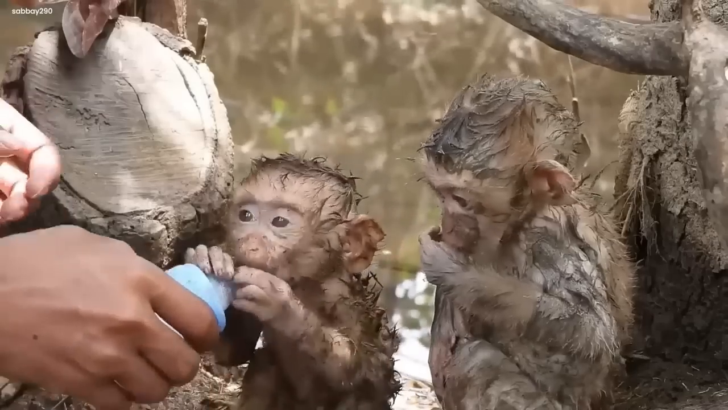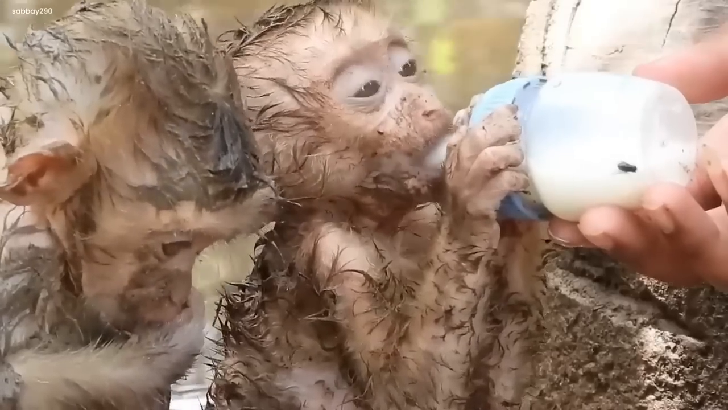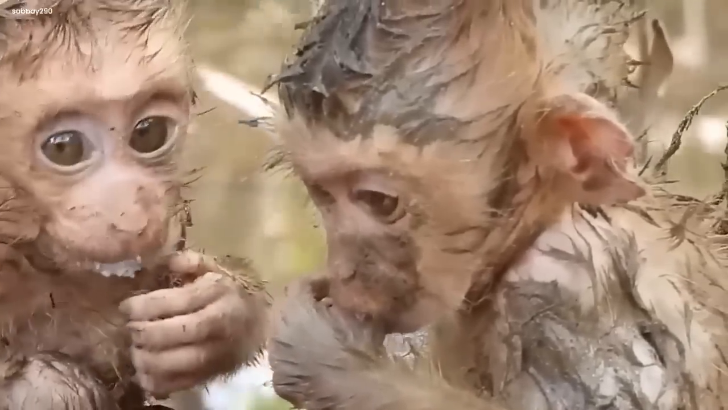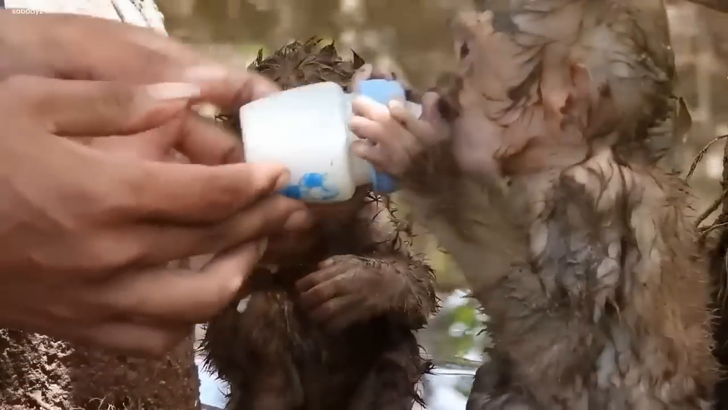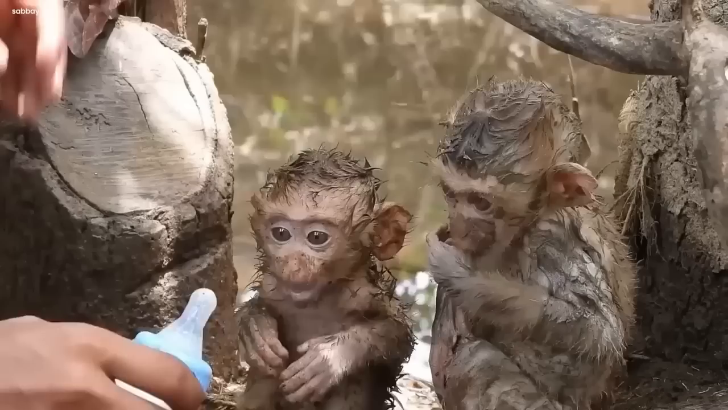Then a kind man came and gave them some milk in a feeder. They drank it up like they hadn't eaten for days. They seemed incredibly hungry. It was quite a surprising scene. Seeing these shivering, wet monkeys suddenly getting a warm meal, it made you wonder how they survived out there in the cold.